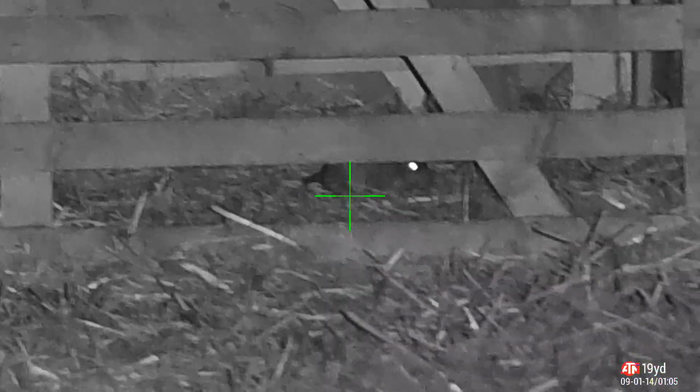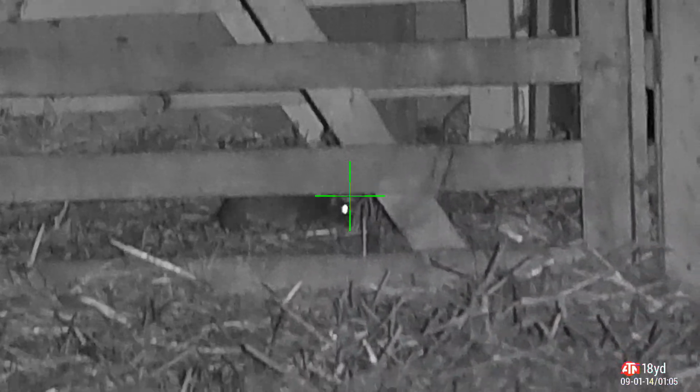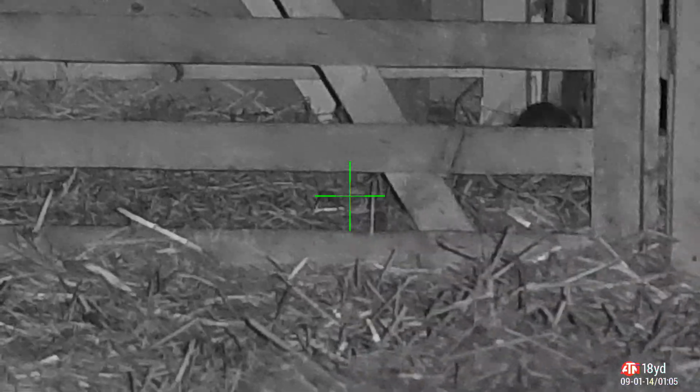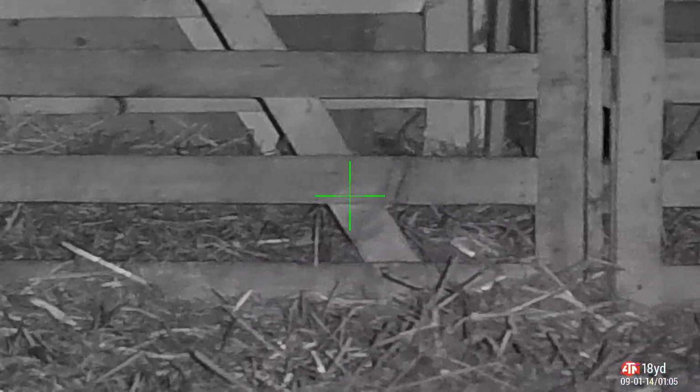Not all shots go to plan, however. This one was hiding behind one of the fences in the lambing barn. Go for a high body shot, but I think the shot fell slightly low there. Probably broke a few ribs rather than hit any vitals.